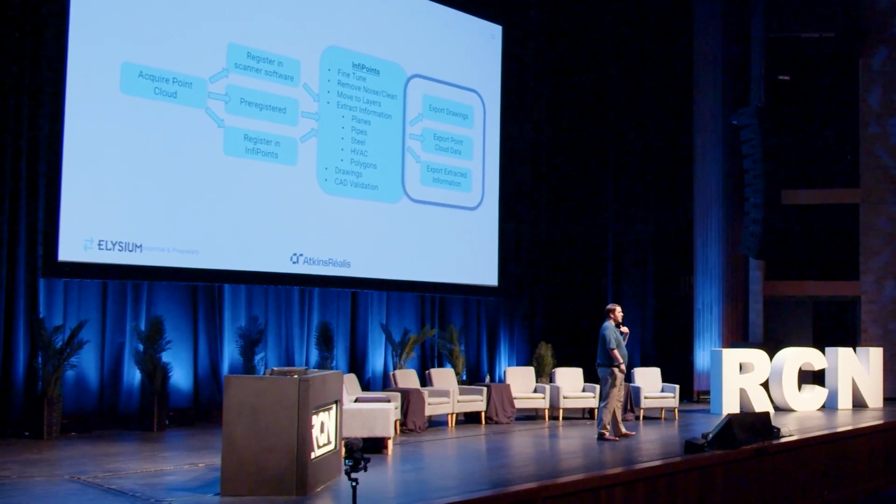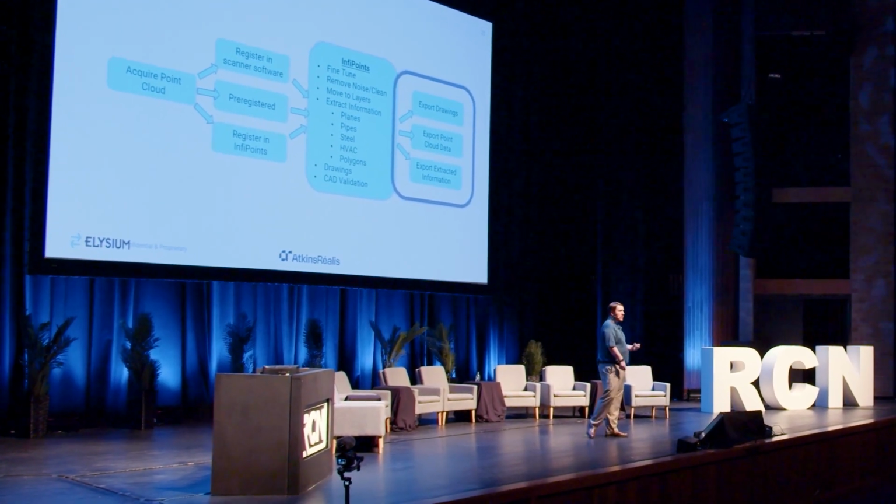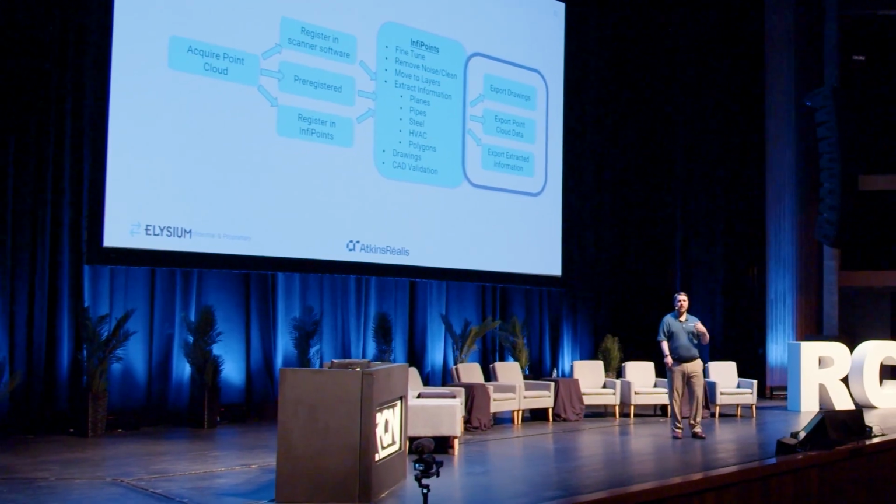Now we've gotten through a lot of different functions. Now we need to worry about deliverables. What happens when we've gone through our analyses, we've built our models, what do we do with them?